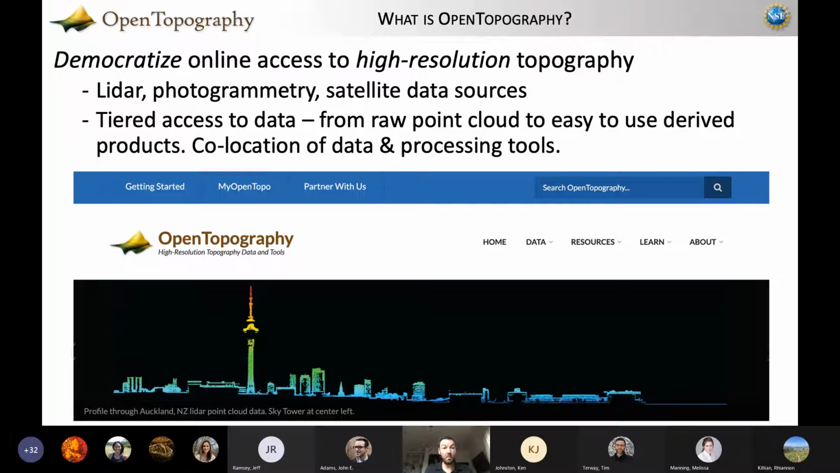What we've been doing from day one is really focused on tiered access. So co-locating the processing tools needed to derive information from data sets and make data sets easier to work with, putting those tools adjacent to the raw data, so people can dynamically process through a web portal and produce these types of products. And I'm going to show you some examples of this.